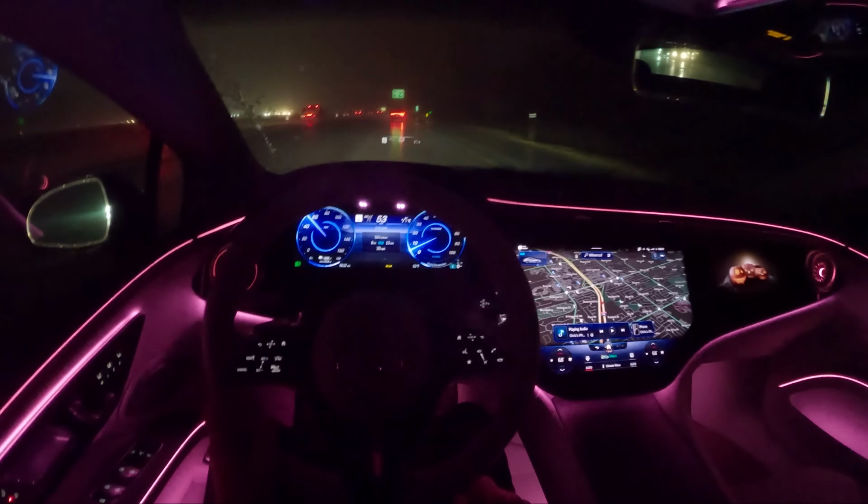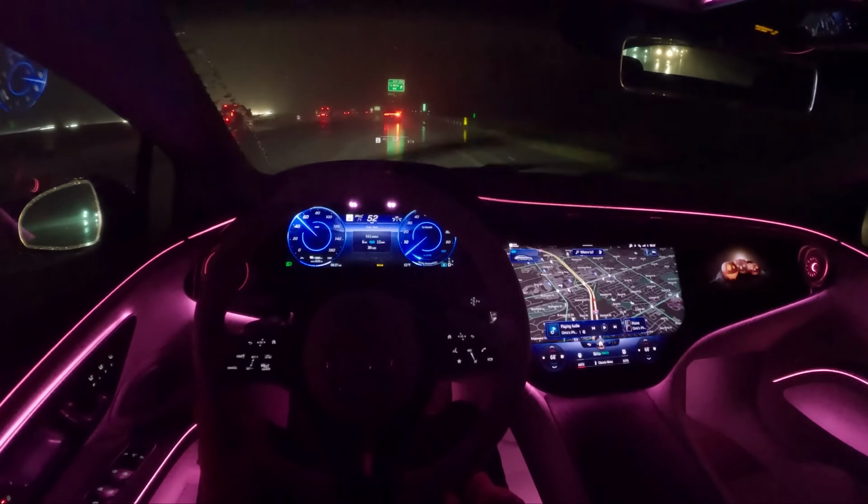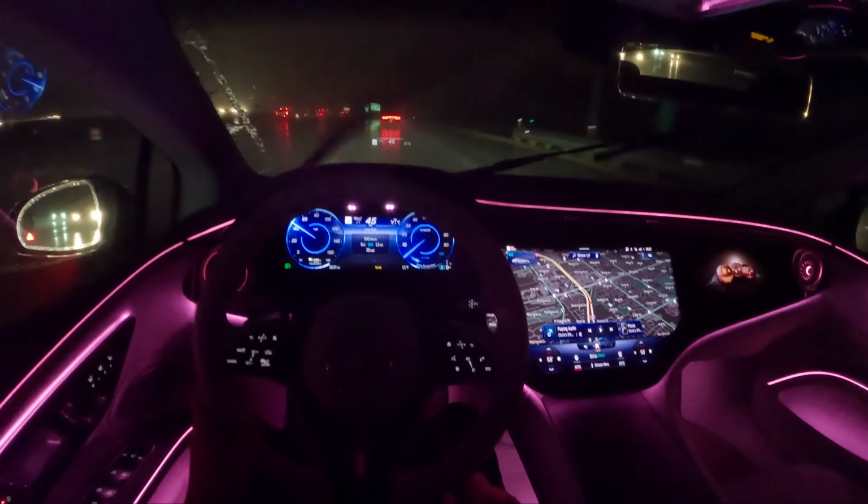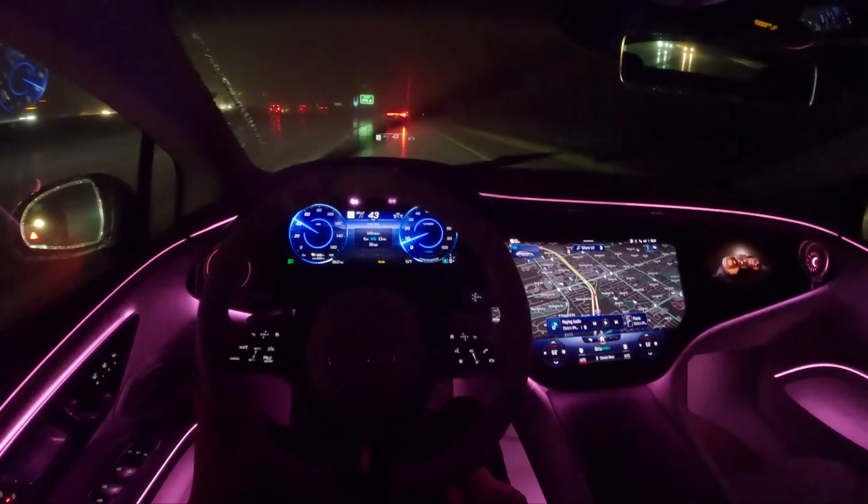So high compliments to Mercedes for making a driving assistance system that works seamlessly, integrates easily, and is a pleasure to use on a daily basis in this EQS.